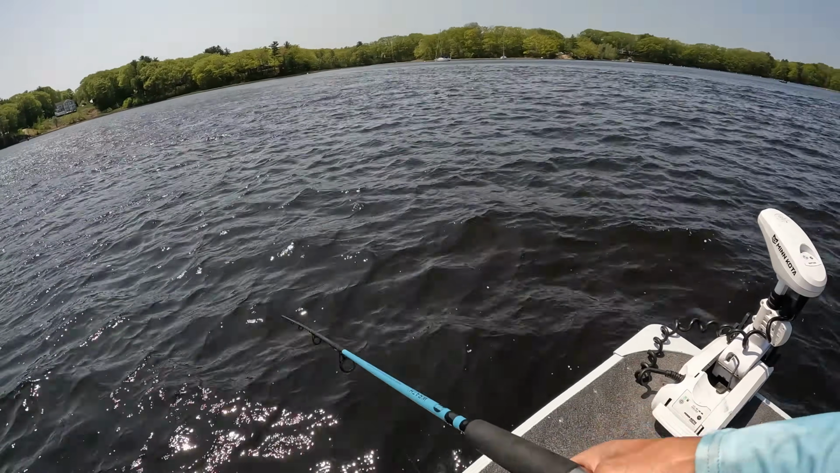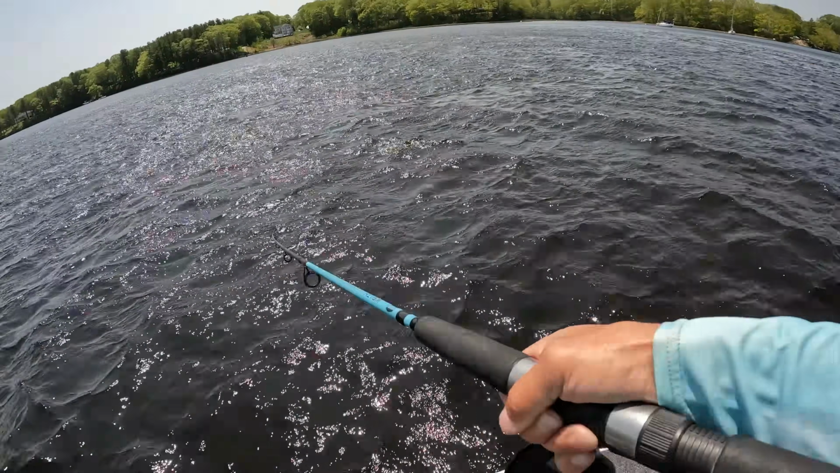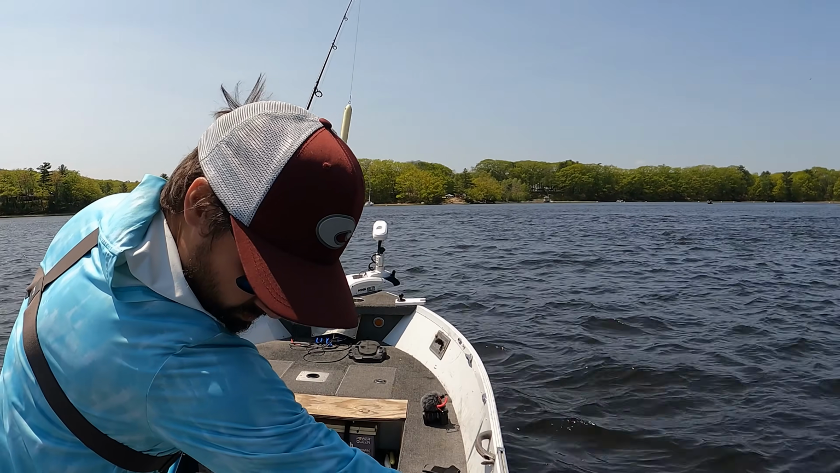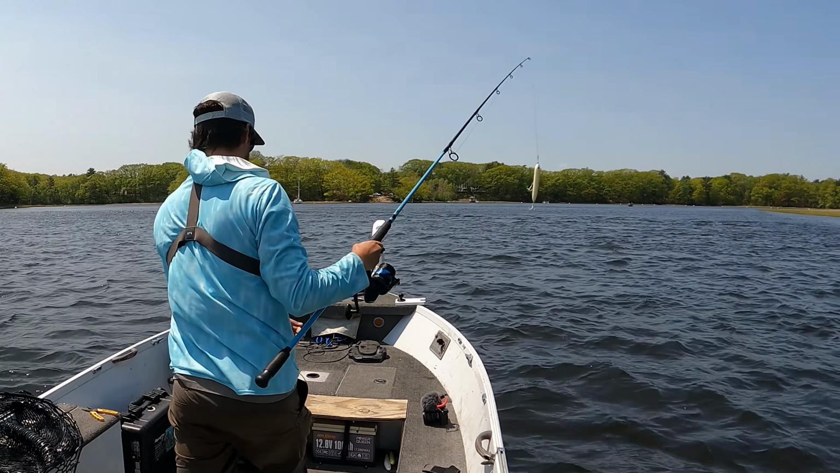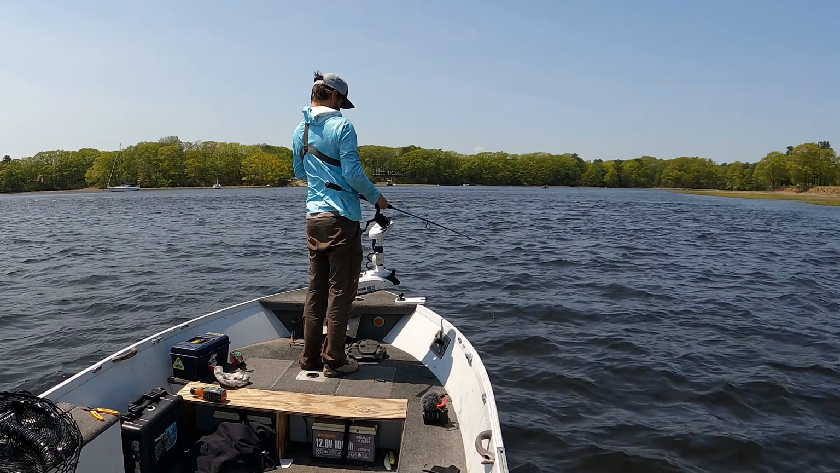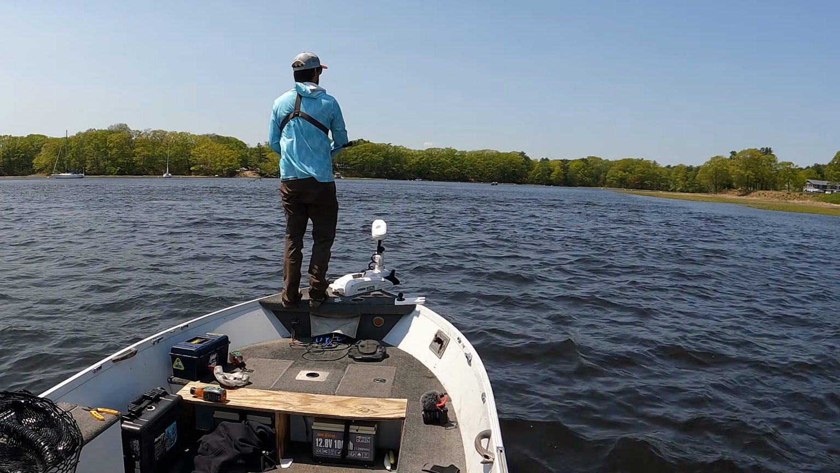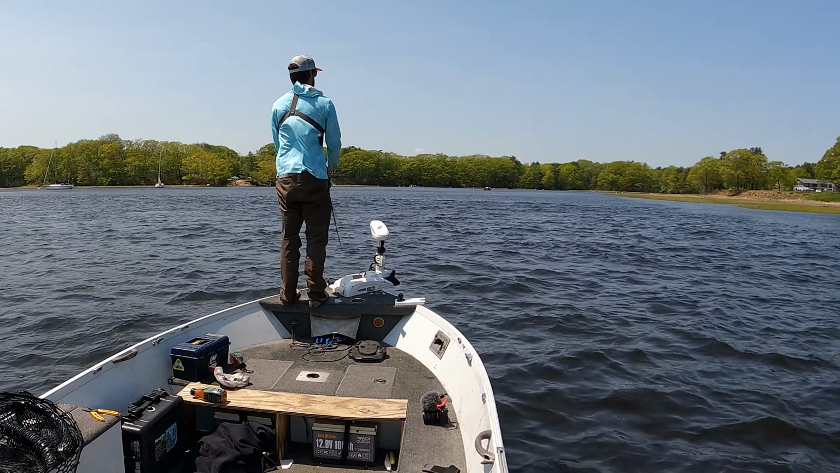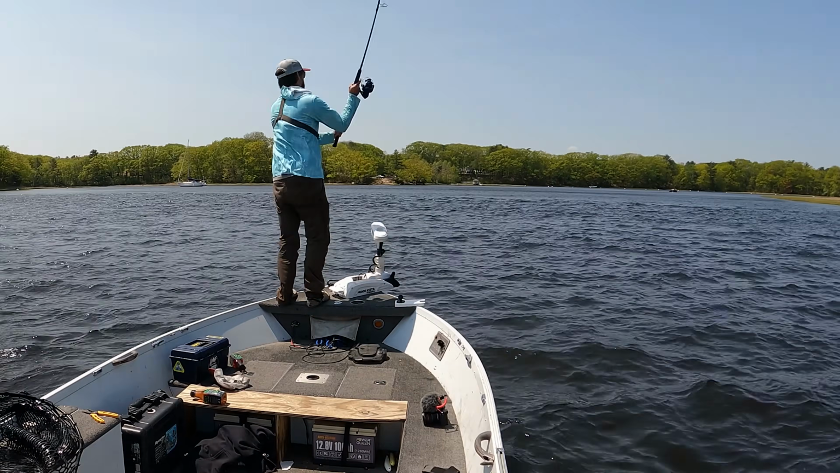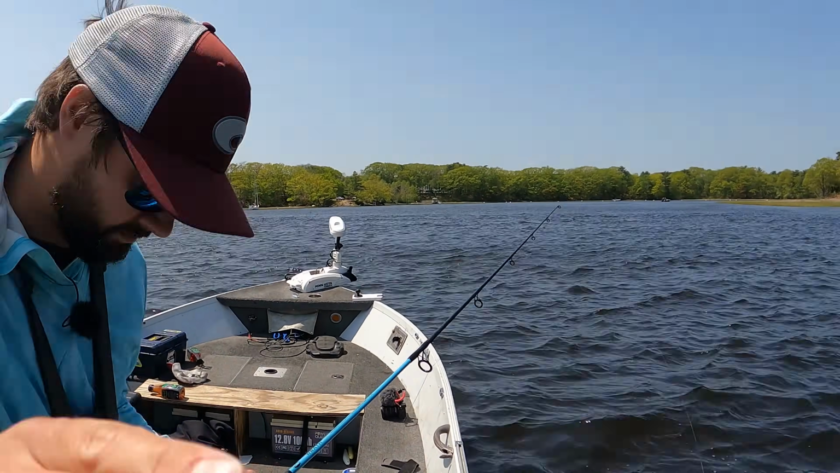And I want to work this just fast enough to keep the current and a tight line. I mean, they're all right in front of me. Just absolutely everywhere. I'm hoping a blitz happens and I can switch to a topwater fly. And we're just gonna work this spook back and forth here as much as we can.